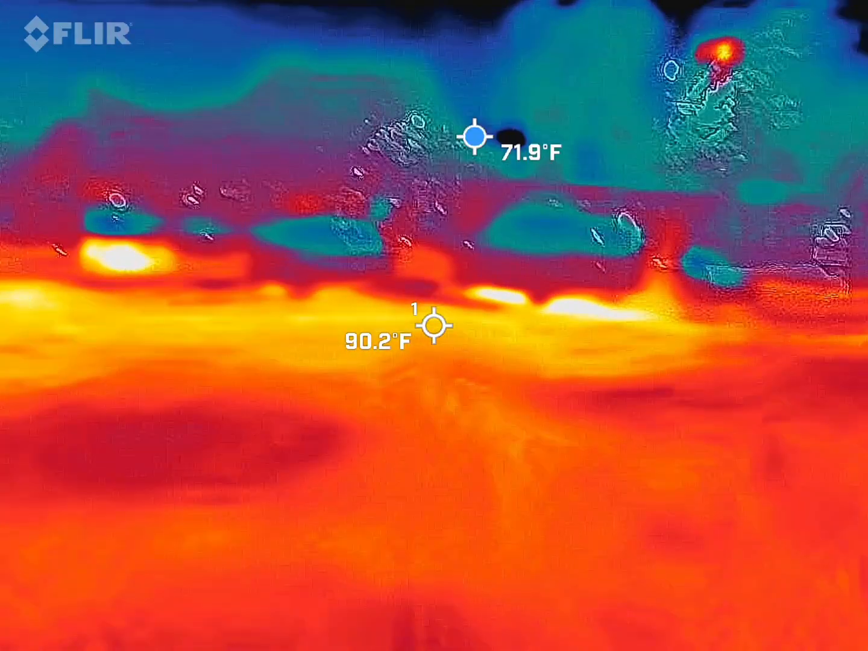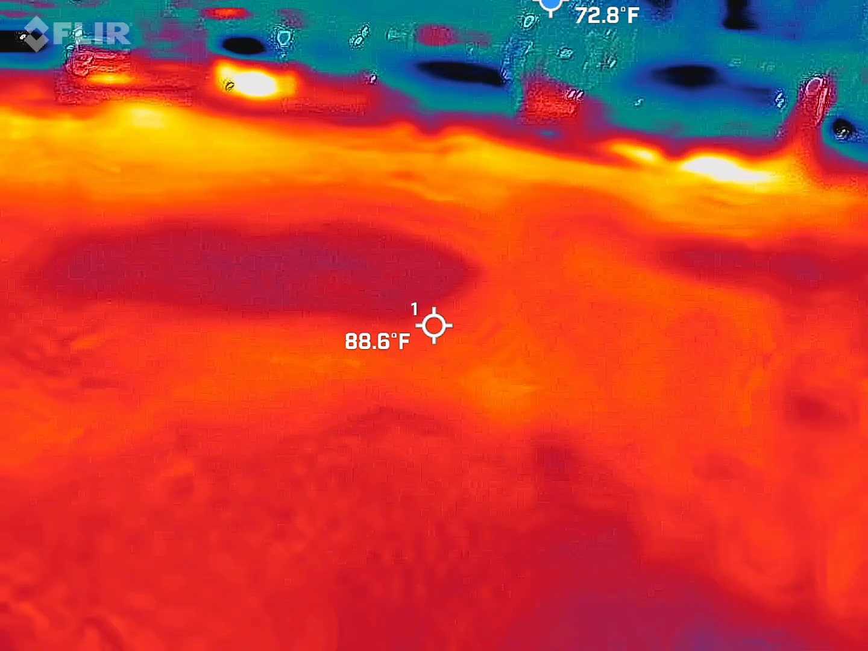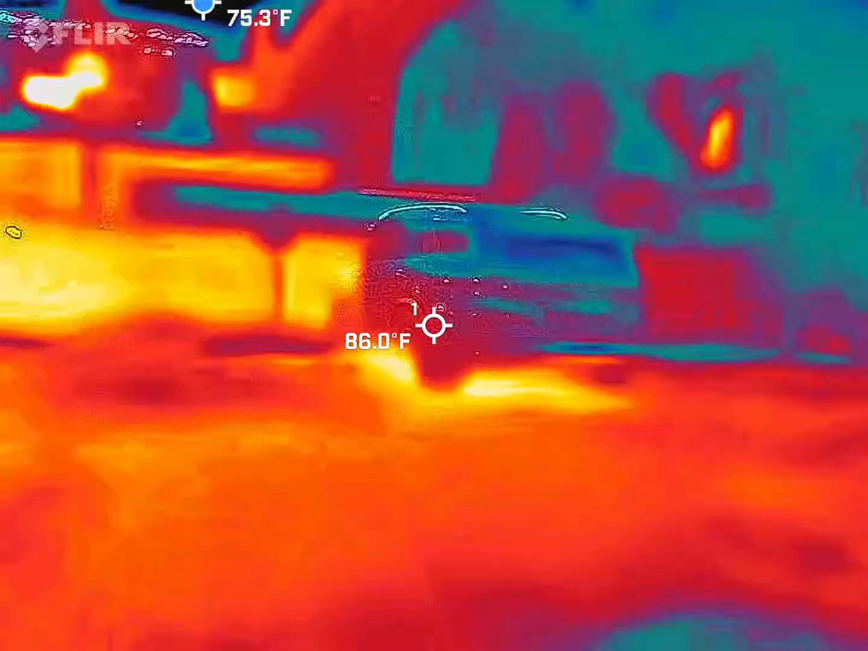We'll take another quick lap before we wrap this one up. Let's go do one more lap. Yeah, let's do one more lap. You're on the right track, you just don't know how it all ties together yet. That's the fun part.